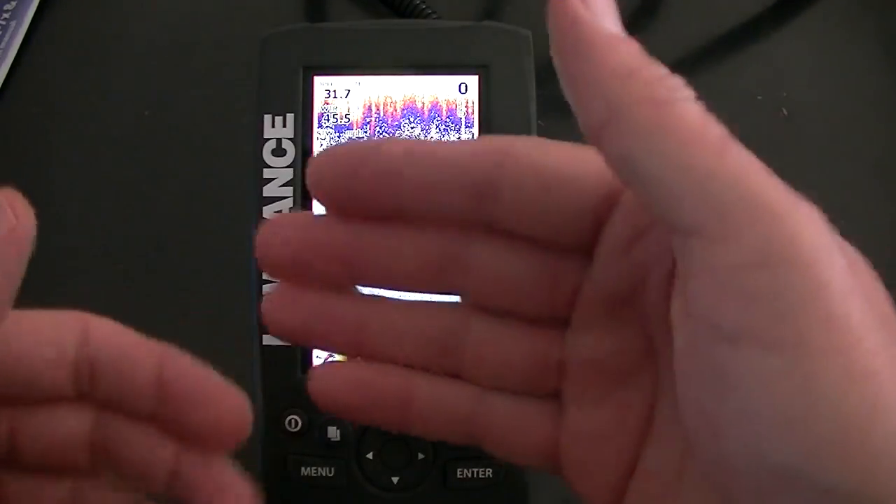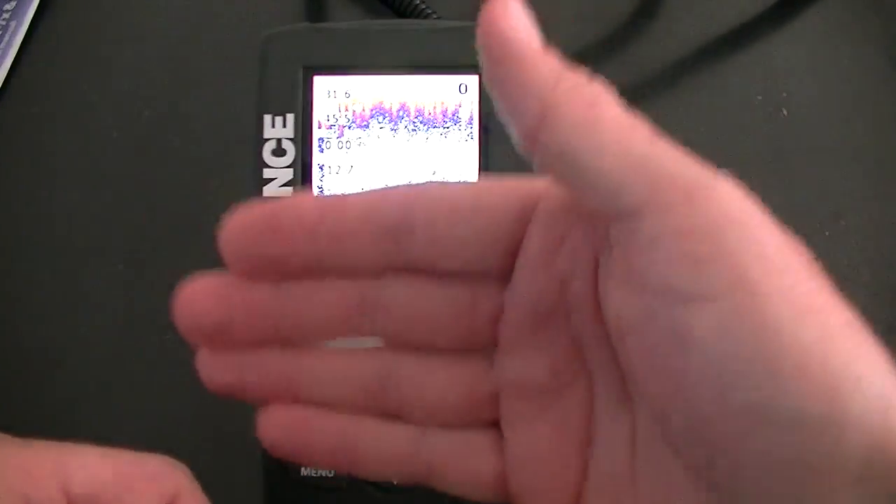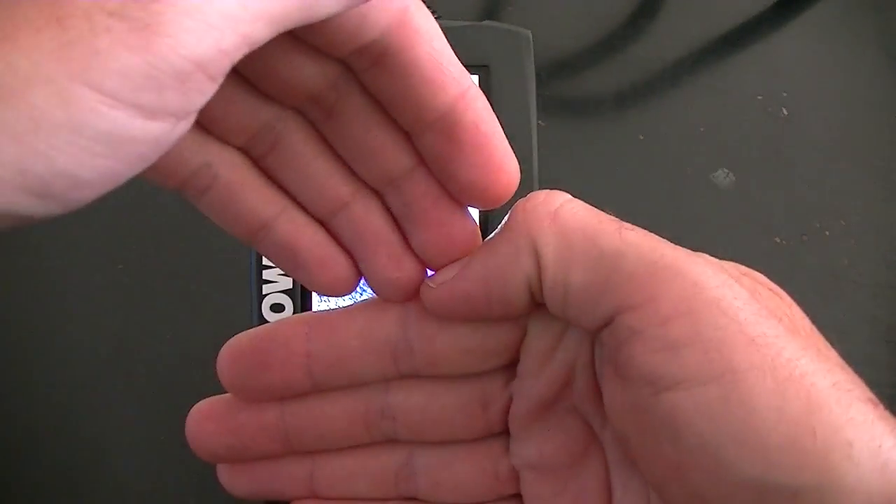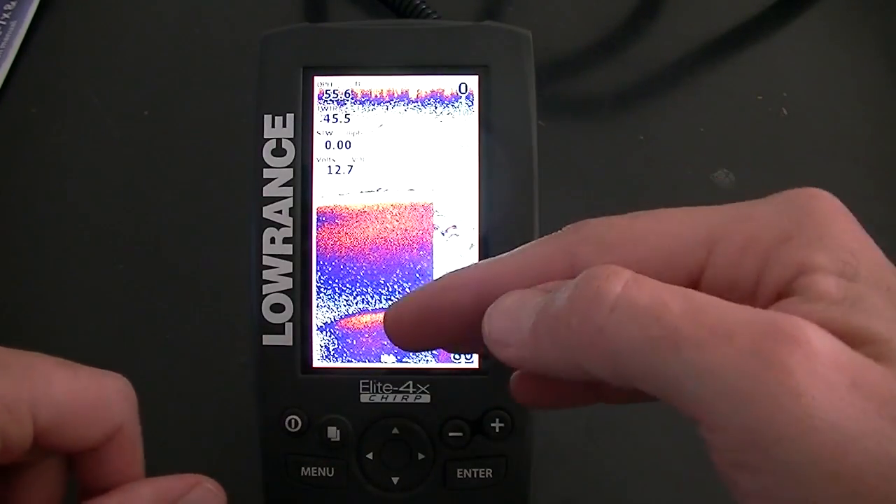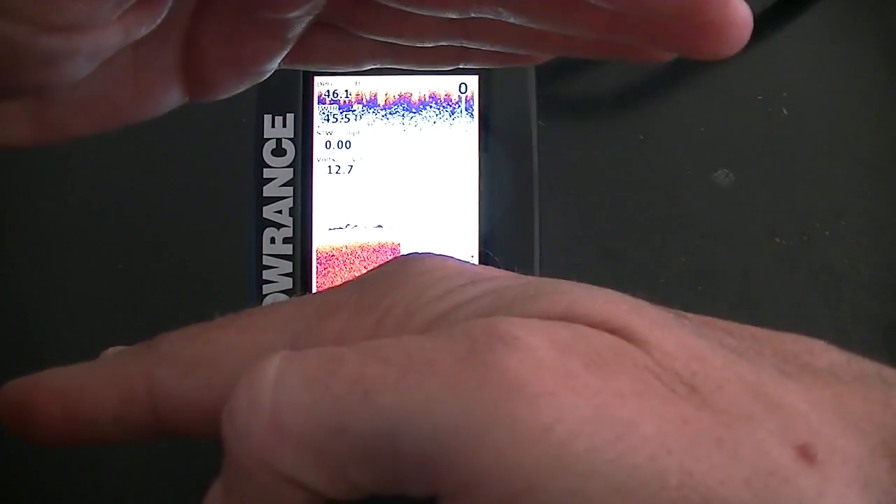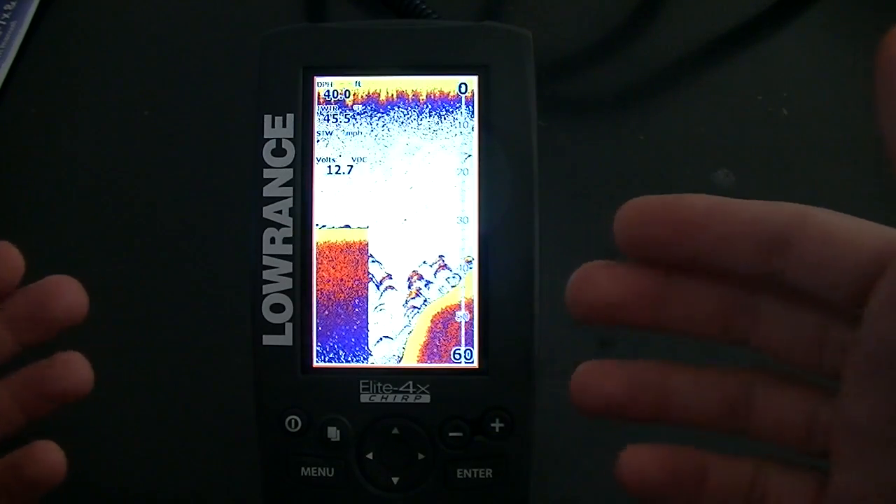They're right underneath your boat, just sitting there, because that's why you continually see a long, drawn out, solid return, because the bass is just sitting there. So your transducer is consistently reading that thick return, or that solid return of the bass, so it's going to show a long line. The arches only really show up when you're passing over the bass. So like I said, an arch is when you're passing over the bass. A straight line is when he's just sitting there. And this simulator doesn't do the best job of showing you that.